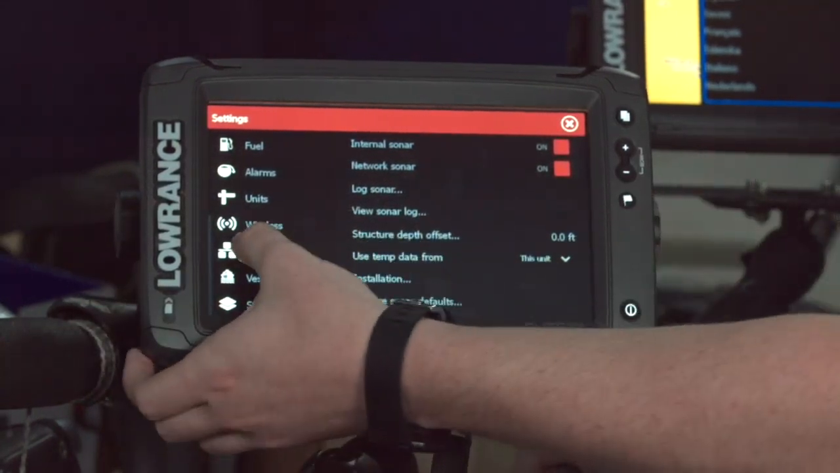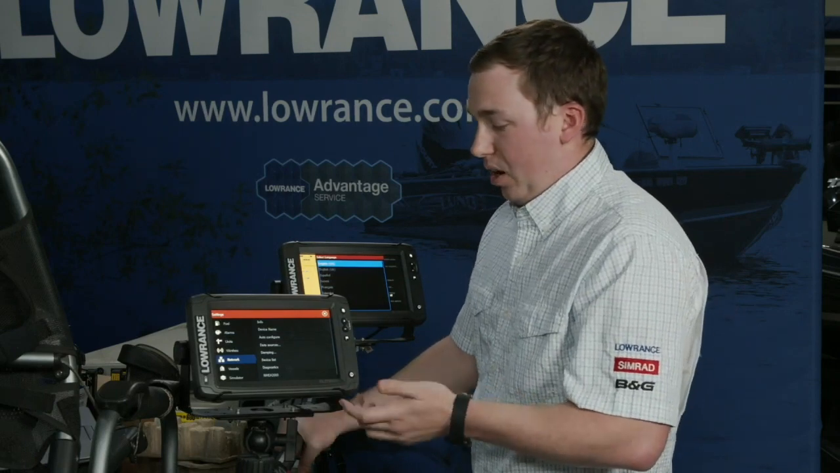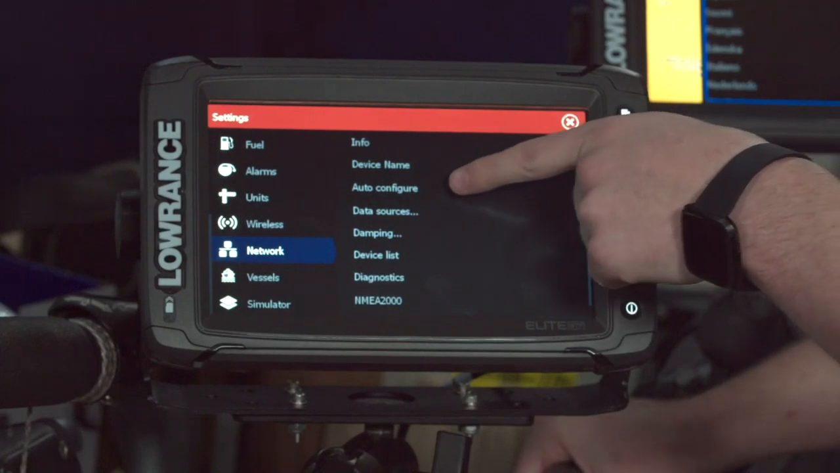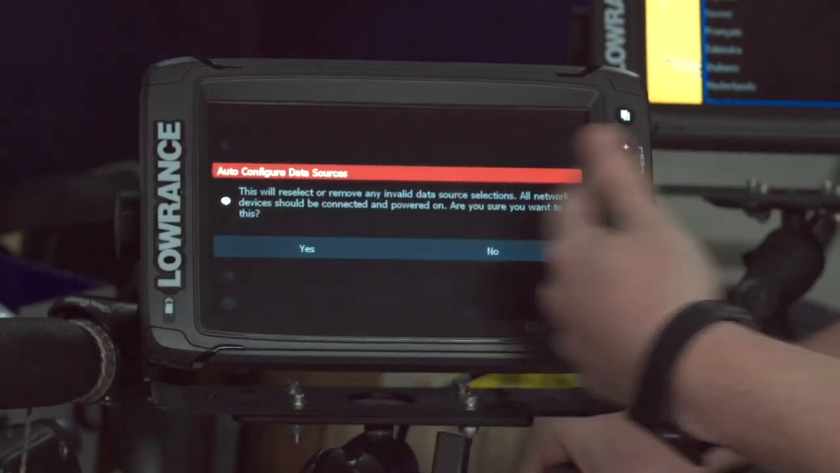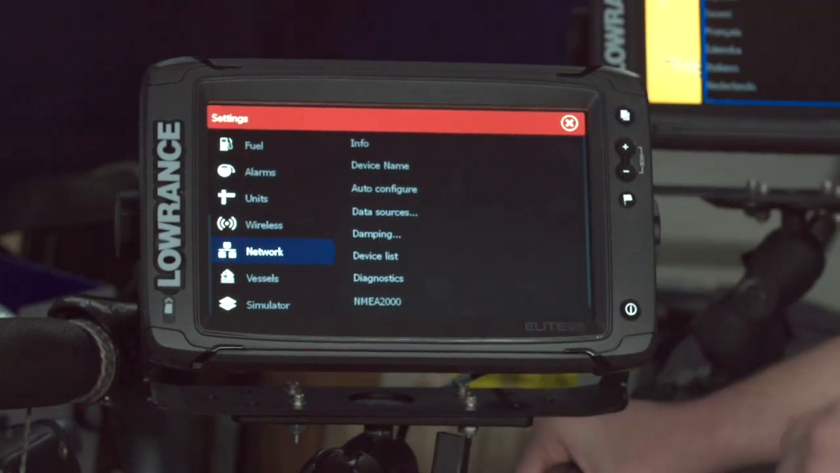So I mentioned earlier that when you power it on, you get that auto configure button, and that actually is in here. So if you ever want to force an auto configure, you can just click that right there, and you'll see it's the same box that we had from earlier. So as soon as I hit yes, it's going to go out and look.